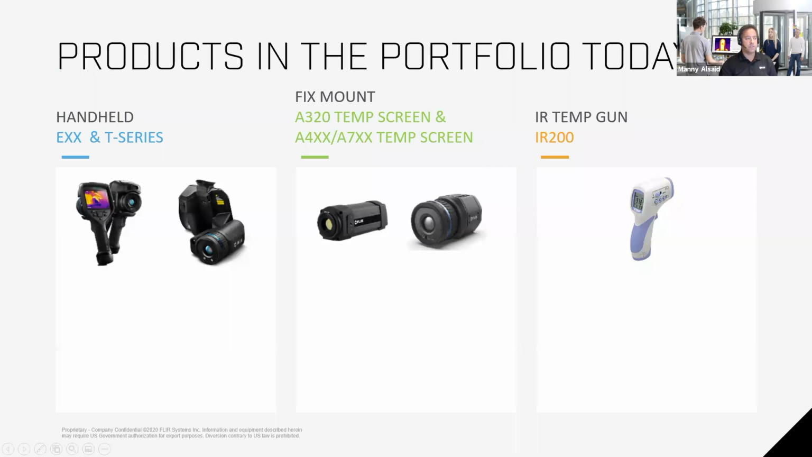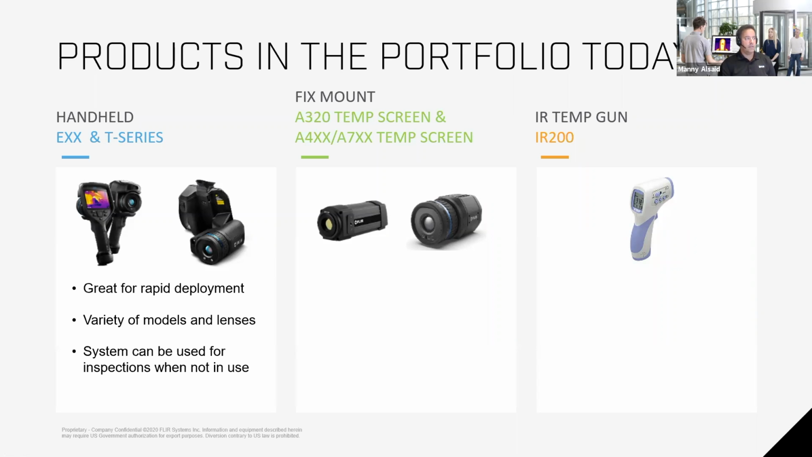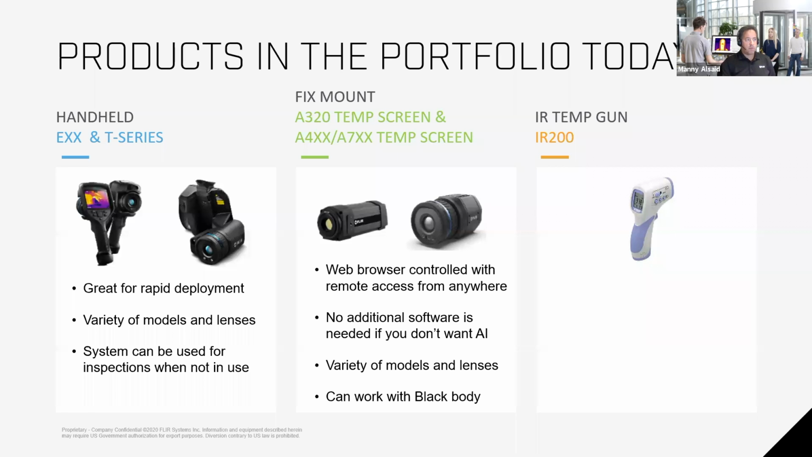FLIR has a solution for all your applications, from the typical temperature gun all the way to the high end. In the handheld or the one-to-one scanning that I mentioned before, these systems are great for rapid deployment. We have a lot of different models, and they can be used for inspections when not in use. So if you have a situation where you don't want the camera sitting there doing nothing for a few hours because you have a morning shift and afternoon shift, your cameras can be used for other applications as well.